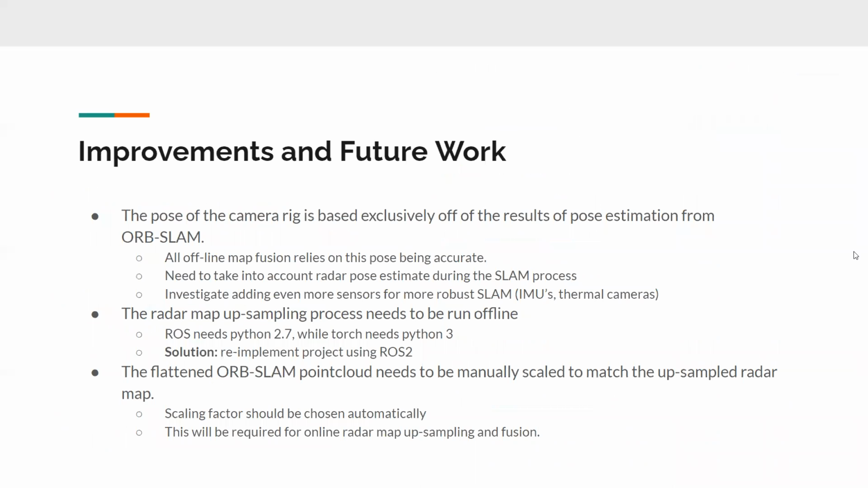Next slide. There are still some problems in the current method, and there could be some improvements. First, the odometry is now estimated from the ORB-SLAM. In the future, we can use additional sensors to do that, like IMUs.